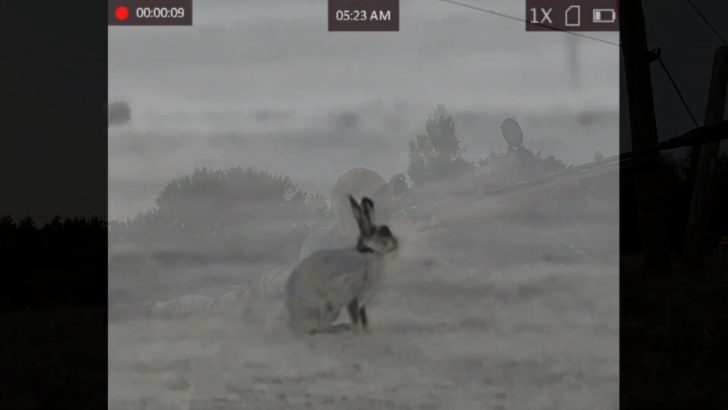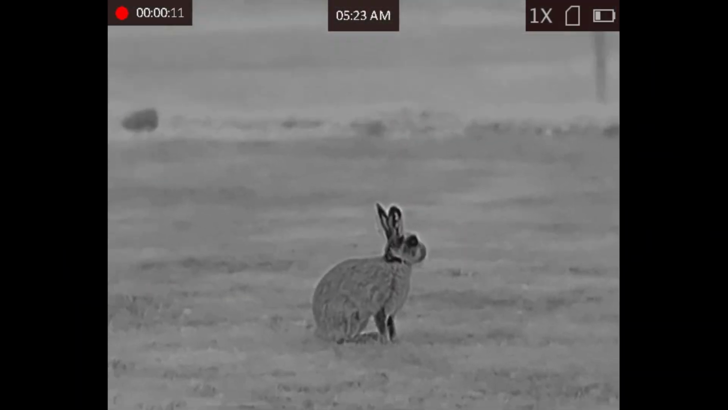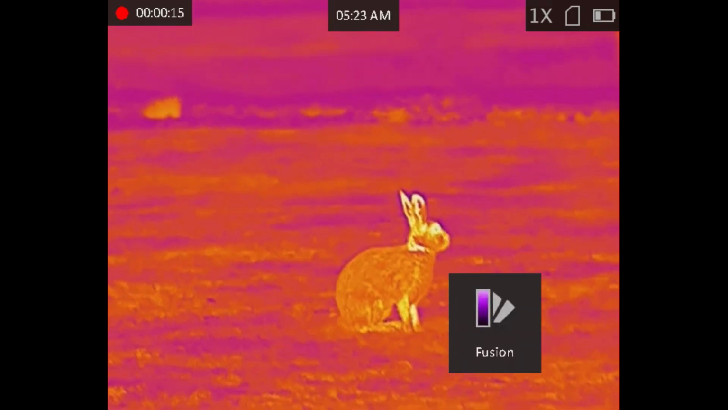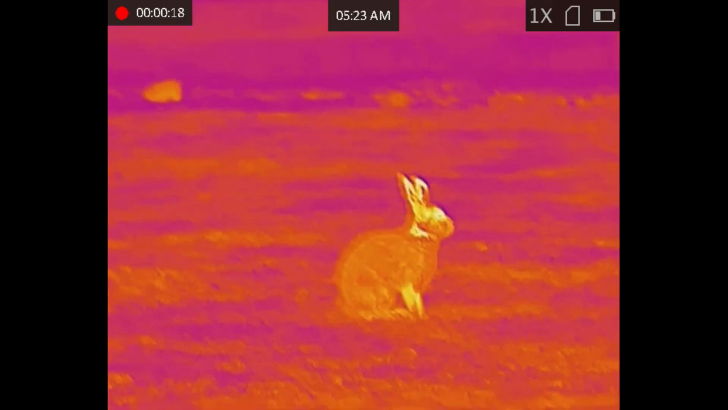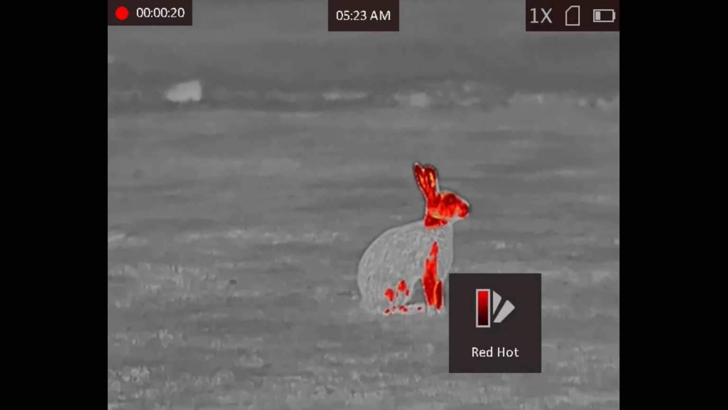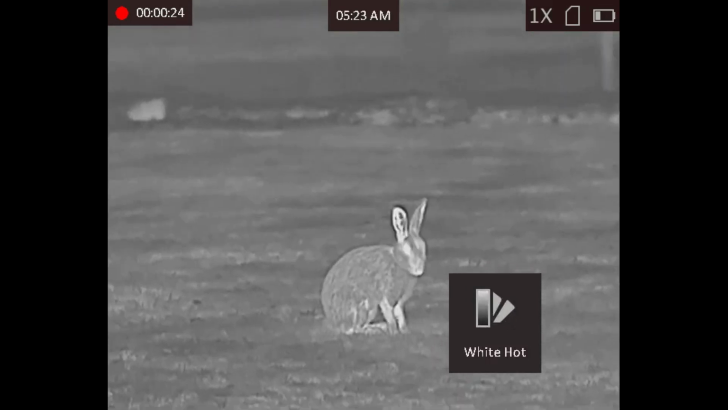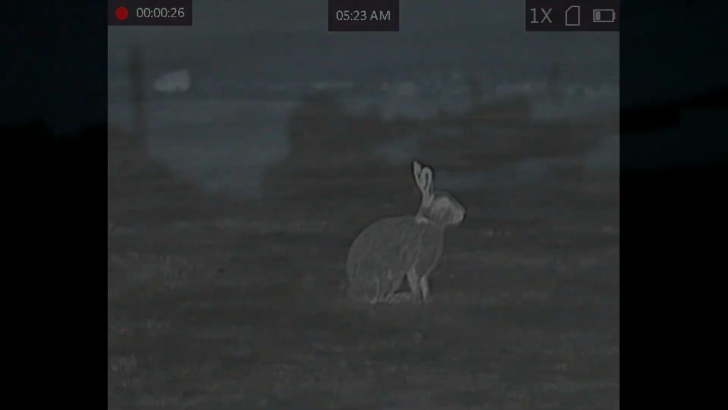Happy with that. And here's what we're after. Rabbits. This rabbit stood still for us for a little while, so I managed to flick through a couple of different modes on the thermal, which look pretty cool. Shows you where they lose their heat from.